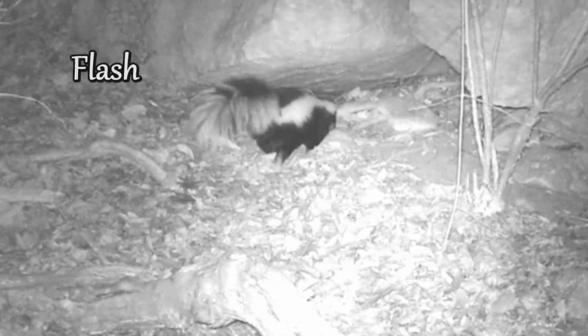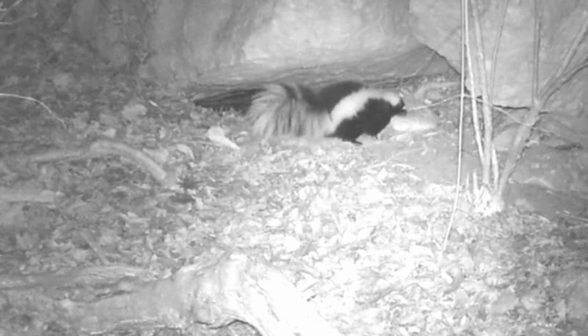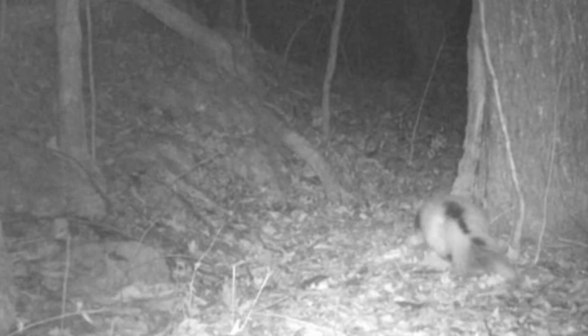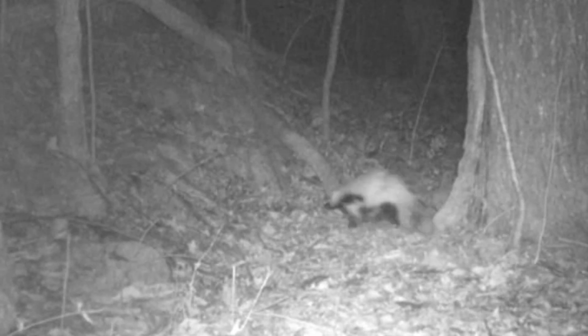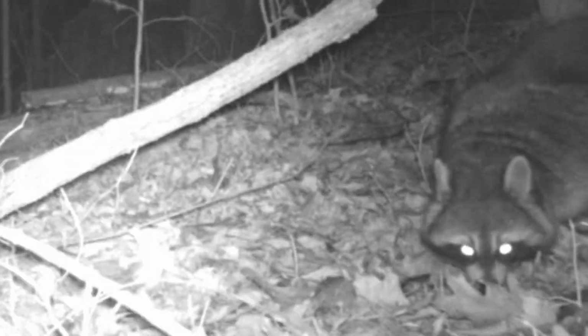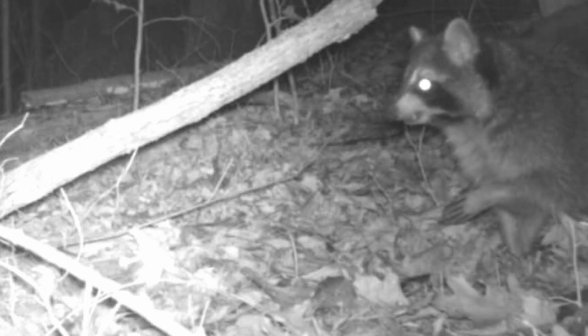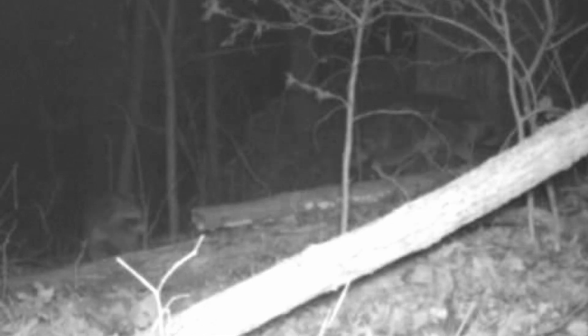There's old Flash. He's been out stomping around too, coming back to the house. I don't know which one that is. That's either Wishbone or Cotton Top. Can't tell. And there's old Snowball coming back, heading back towards the motel. He's been out all evening. These old coons, they always scratching around. I don't know what they're eating in these woods, grubs, bugs, or whatever. Always out in little teams, coming to a garbage can near you.